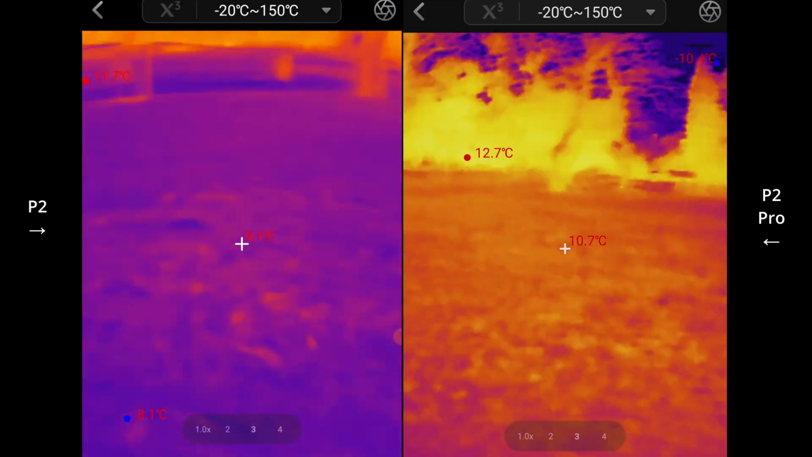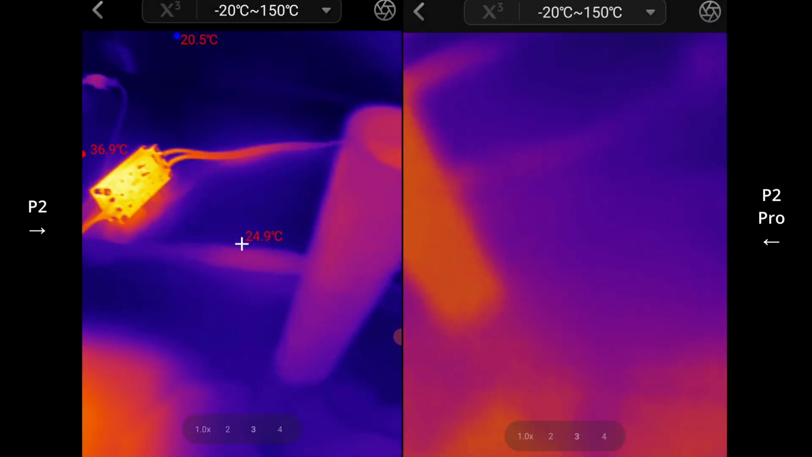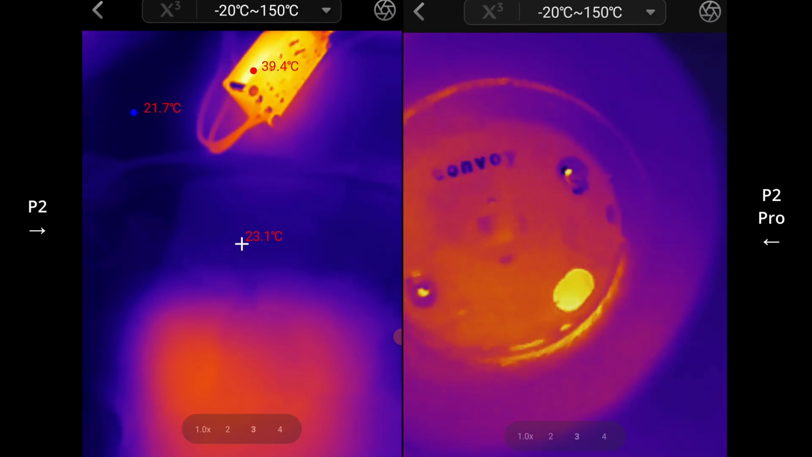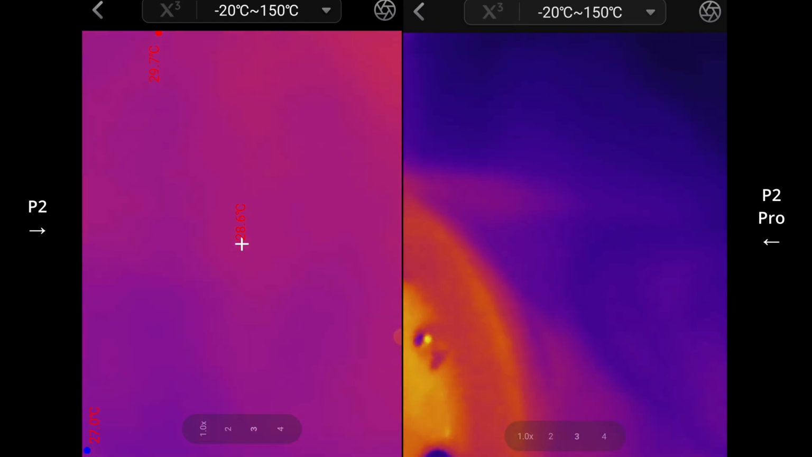Alright, well, that's about it for this test. So I've got my Convoy S2 here, and under the head is a Nichia 519A, and I can actually get really close to it with the P2 Pro.